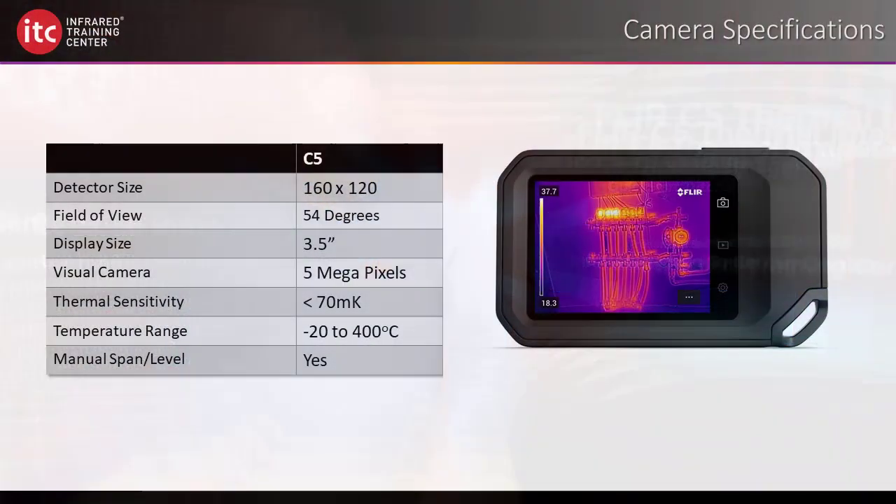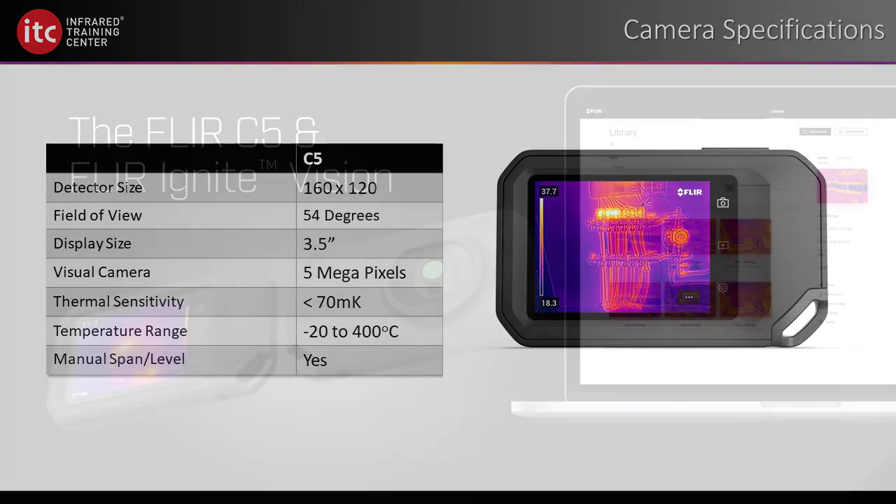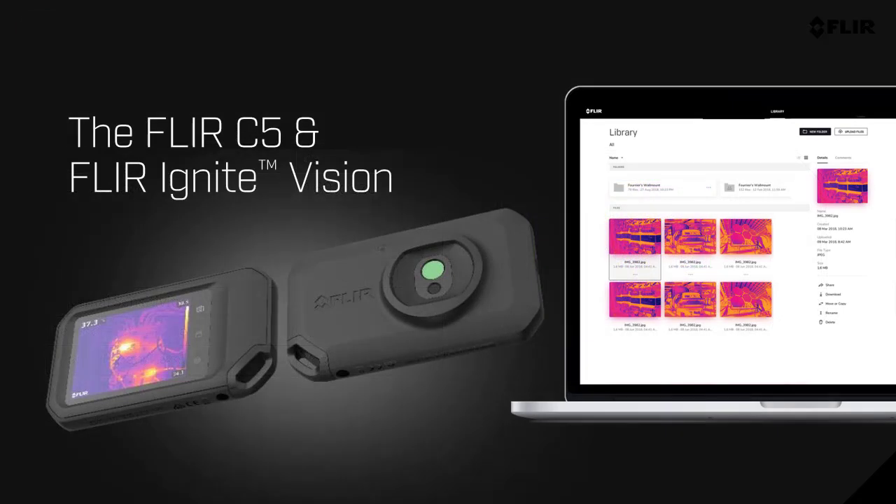Now, as for the hardware, the imager itself is a 160 by 120 focal plane array and comes standard with a wide-angle lens. It offers 2 temperature ranges and the ability to manually adjust both the span and level. But perhaps the most interesting feature is its integration with the cloud and FLIR Systems' new Ignite Web, which offers users the ability to upload thermal images directly to the internet, as well as share these simultaneously with colleagues.